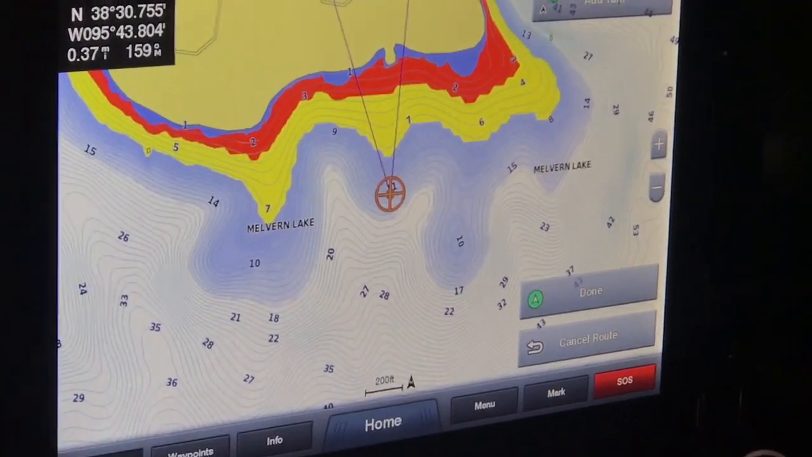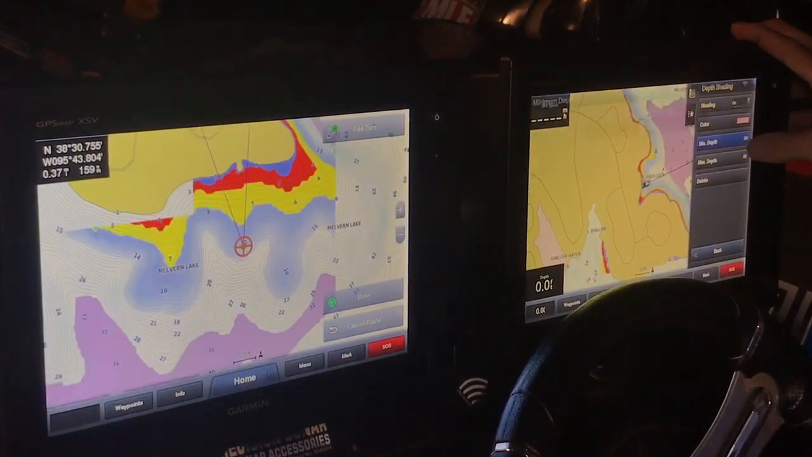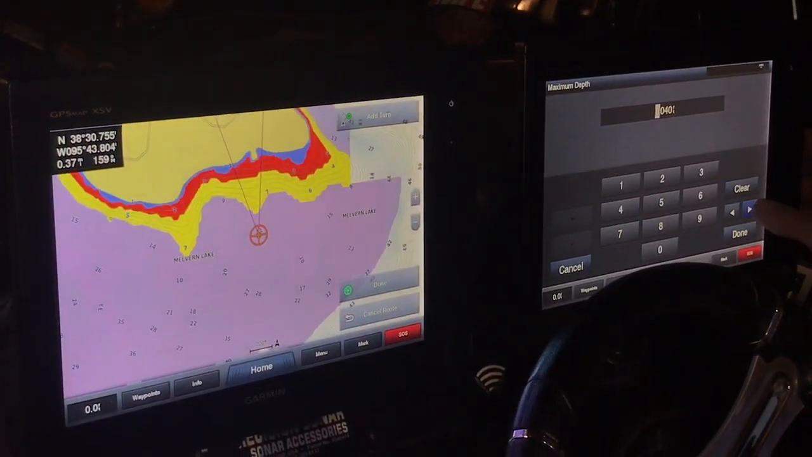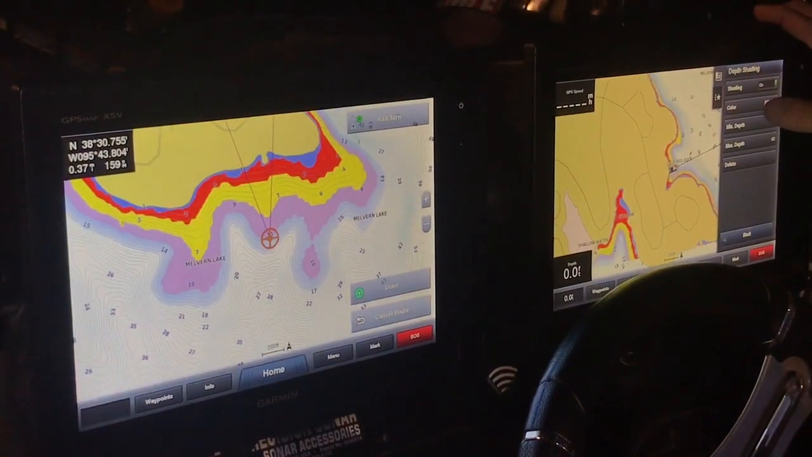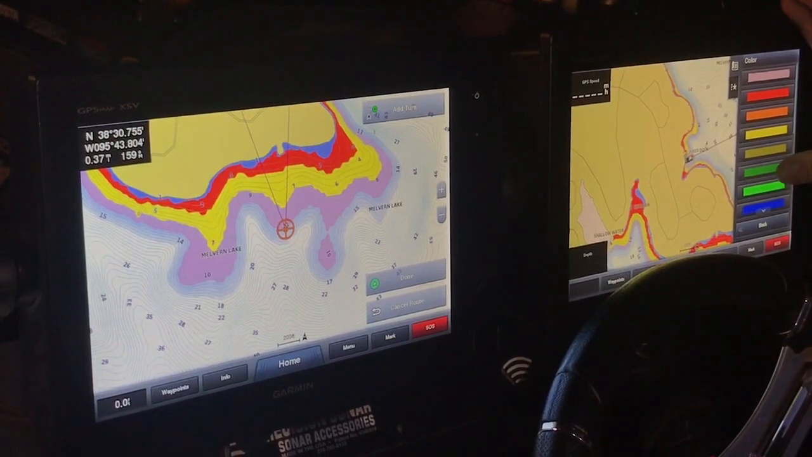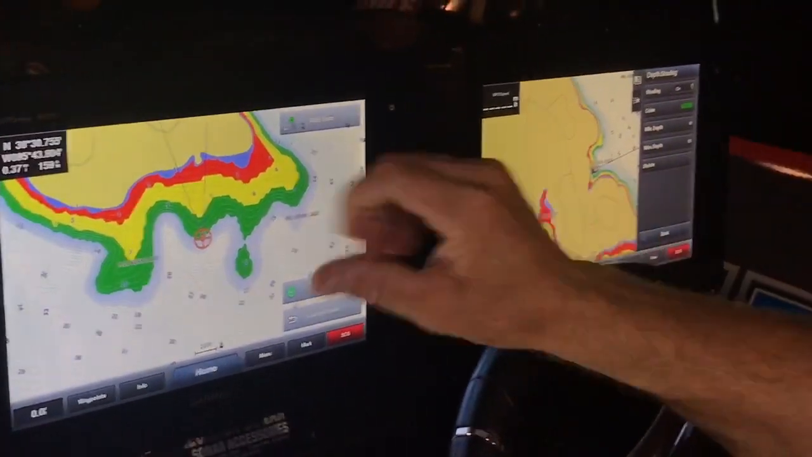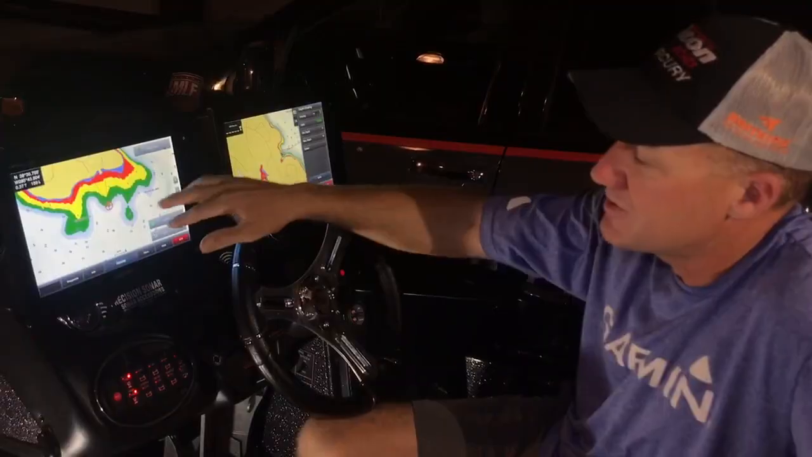So now let's add another one. New depth range, let's go 8 to 12. 8, done. 12, done. And let's go with a dark green on that. I really like colors that really kind of clash with each other just because they pop a little bit more for me. So it makes it really easy.